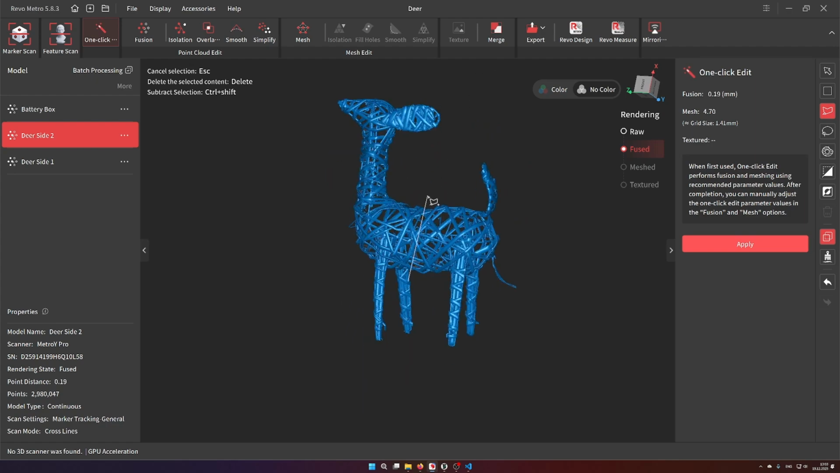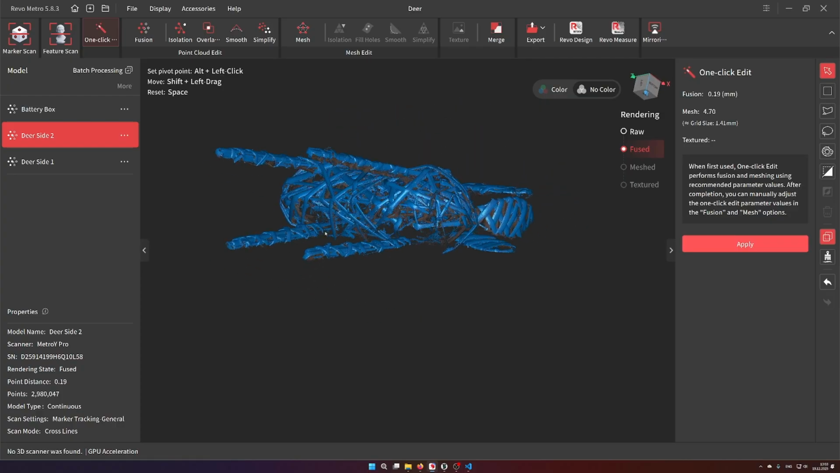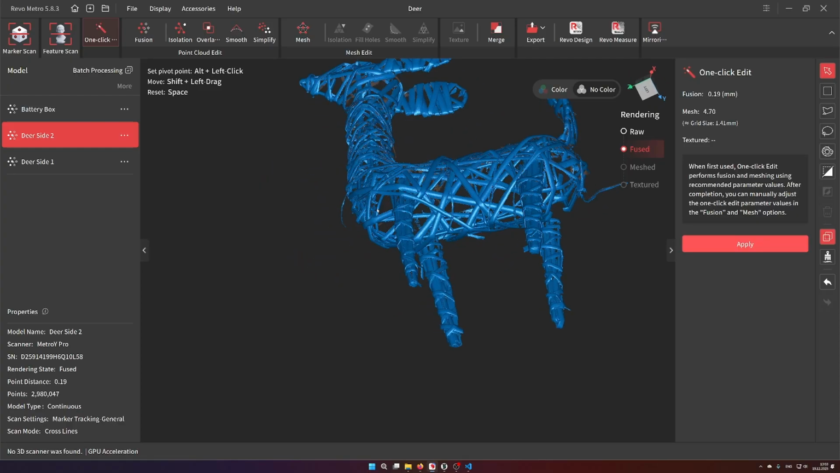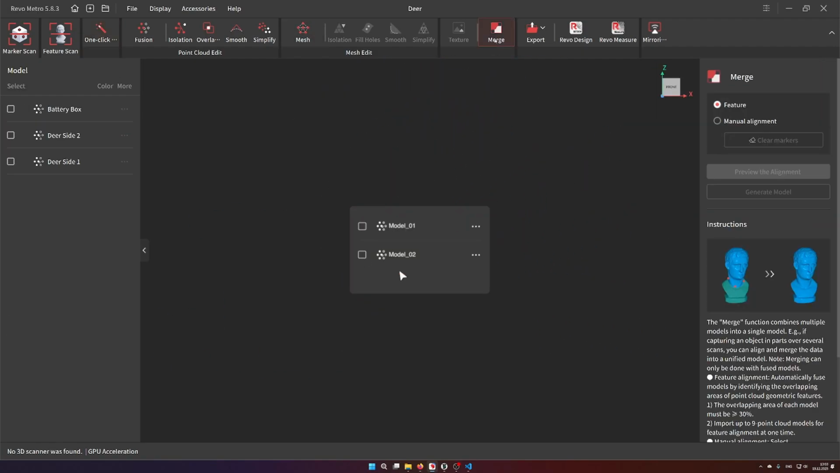scanning to the sides. So without the marker geometries, I very well couldn't have scanned here, laying it down like this, scanned these parts. So I was nearly horizontal to the table I placed it on. So in the next step, we will align the models.